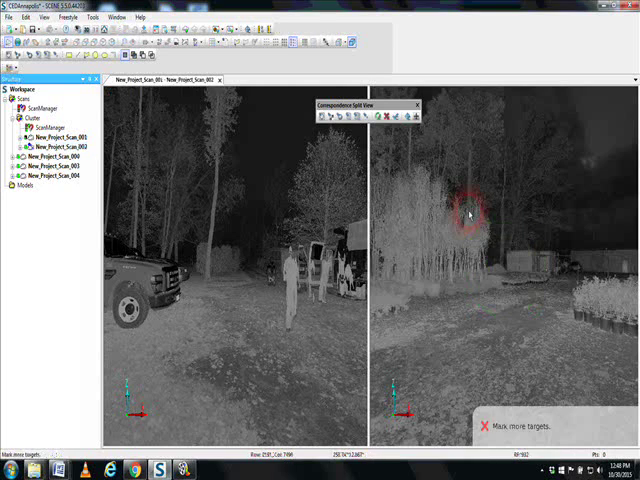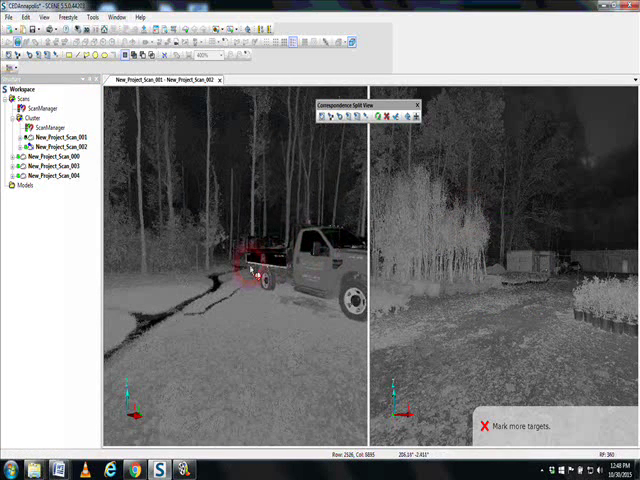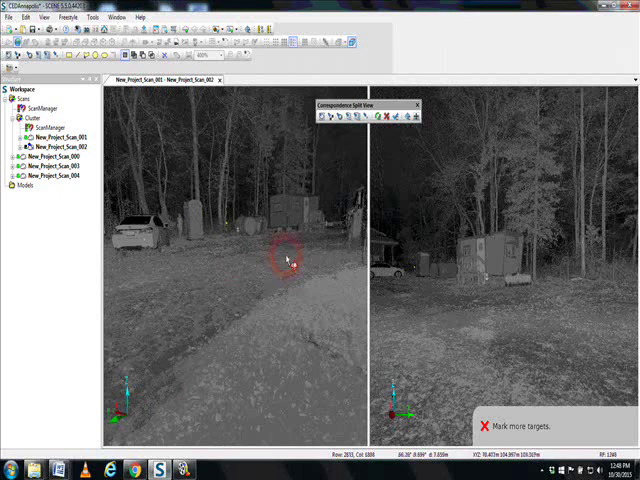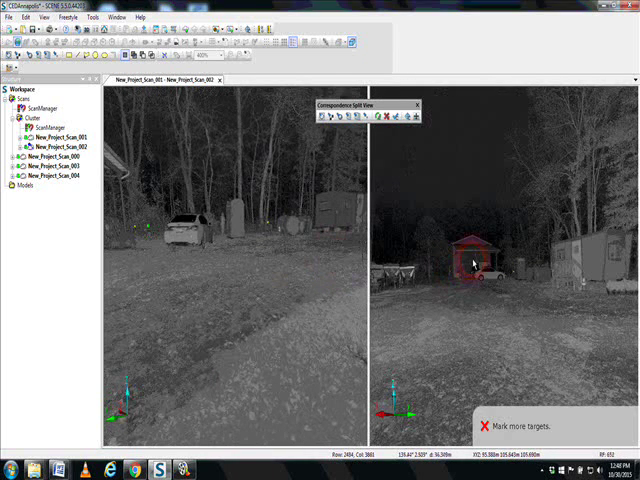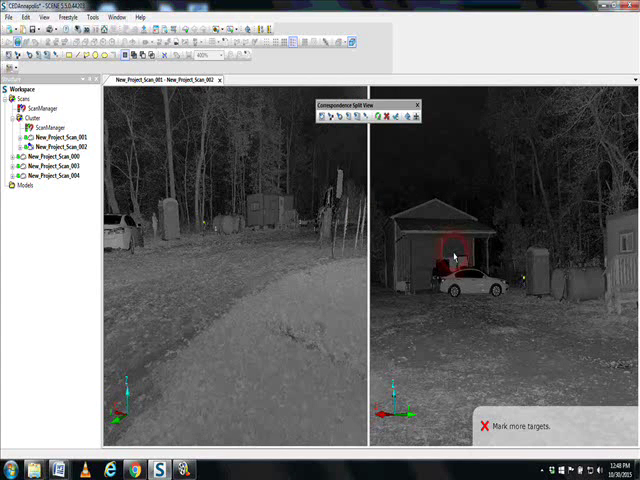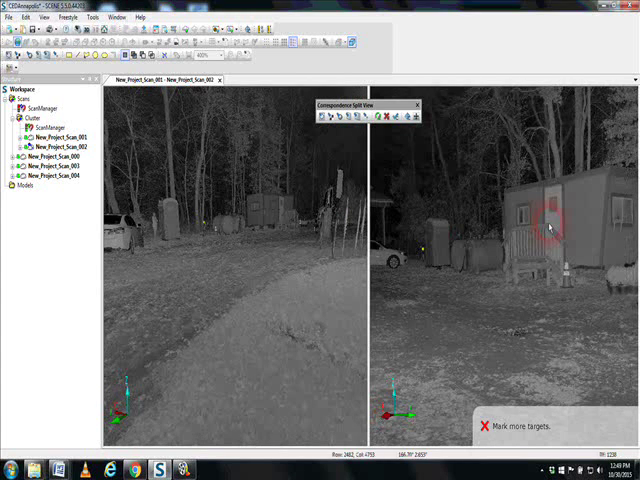Drag and drop. Now, as you can see, you've got some equipment. You've got a trailer house here. You've got a building with a car in front of it. The computer is going to look at the point cloud from the top, and spinning them around, it will see if it can find the edges of these buildings. These edges will help put the two scans together.